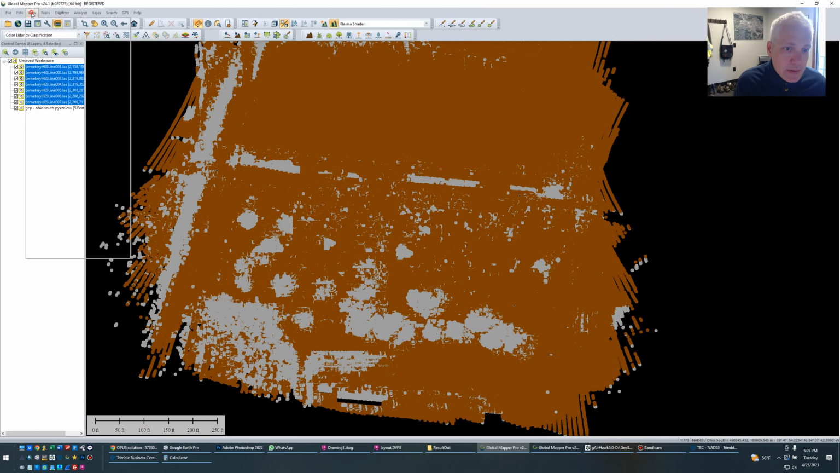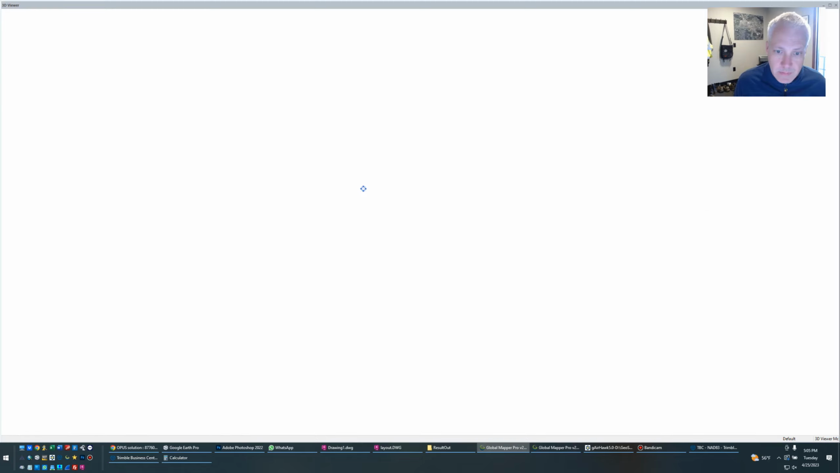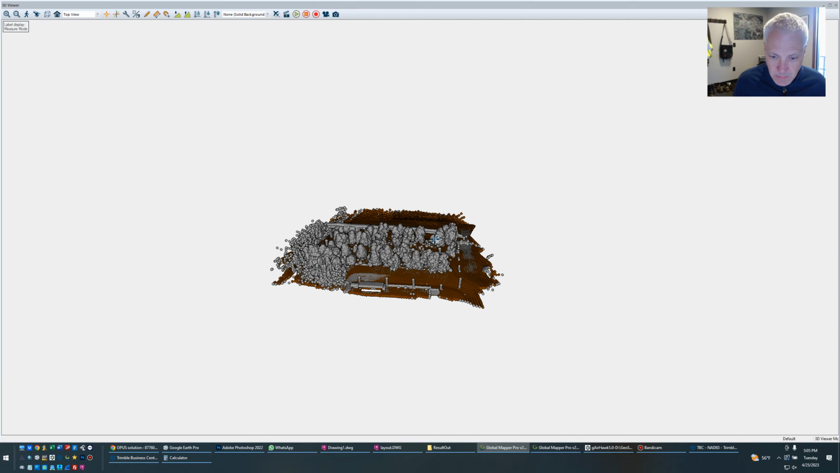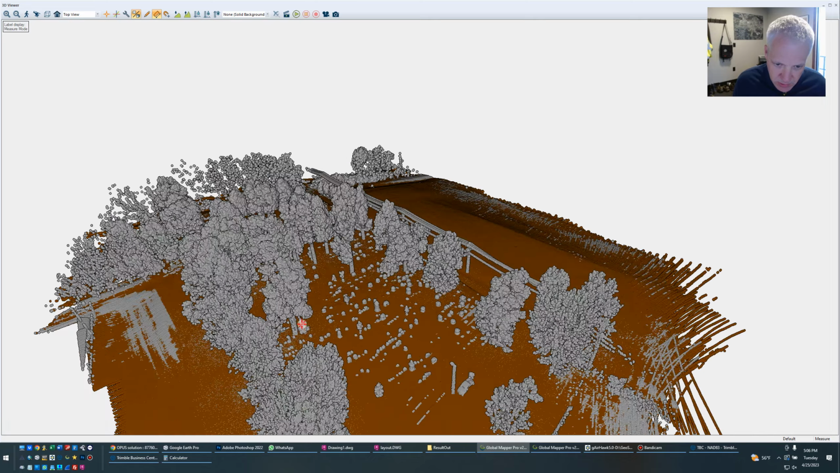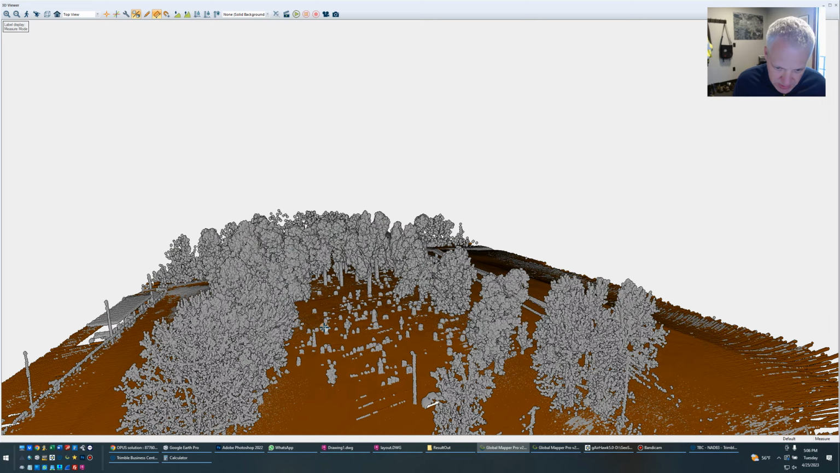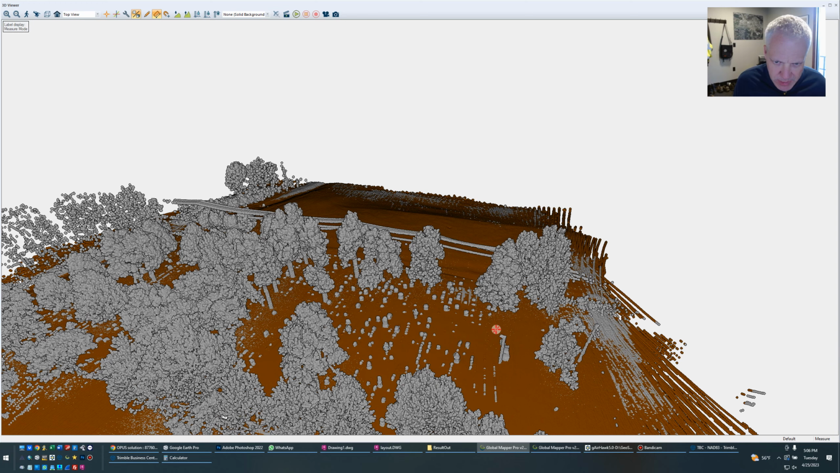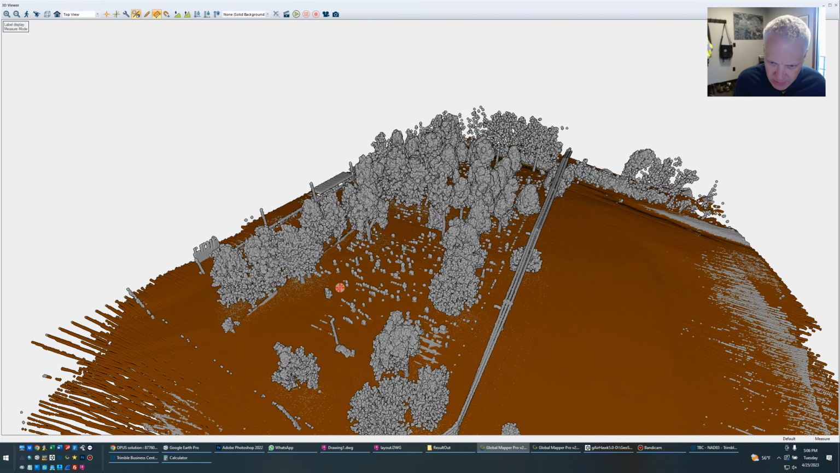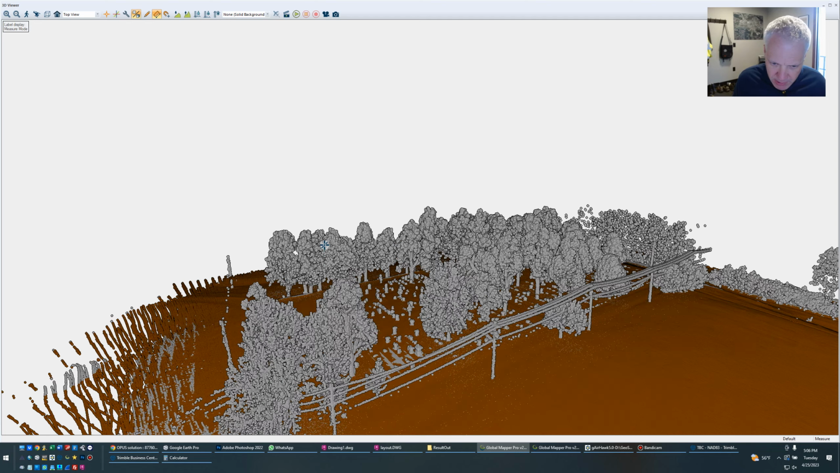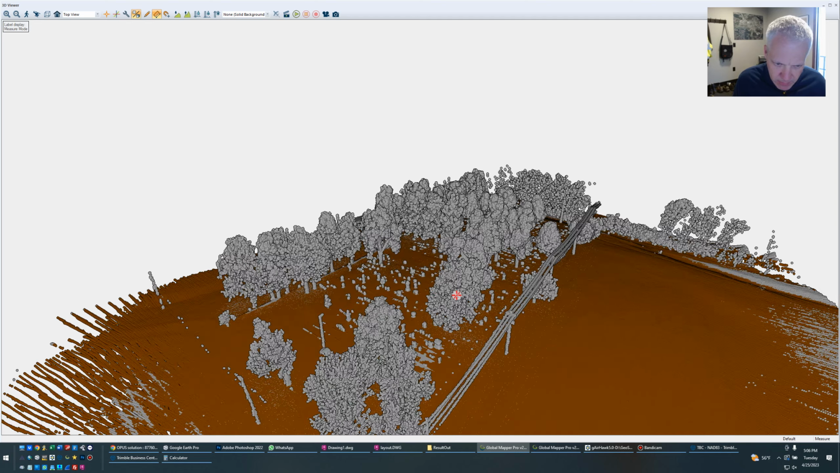If I look at it in 3D, see there's a lot of tombstones out there that may or may not be classified correctly. The Global Mapper algorithm isn't perfect. You have to look out for things, but it's separated the power lines from the trees and the ground pretty well.